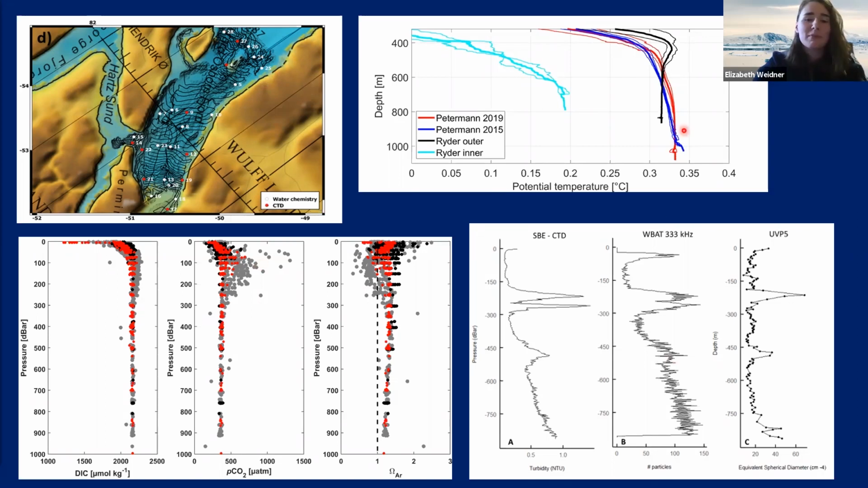And we have here just some preliminary results. These are data from the Niskin bottles. This is depth and pressure, and looking at DIC, pCO2, aragonite saturation rates. This is an interesting figure. So this is depth, deep in the water column, looking at potential temperature from different places. The cyan is the inner part of Sherard Osborn Fjord near to Ryder Ice Tongue. The black is from the mouth of Ryder Fjord. And then the blue and the red are from Petermann in different years. And we can see immediately there's significantly colder water near to the ice tongue. And I'll return to that in a bit, well, actually near the end.